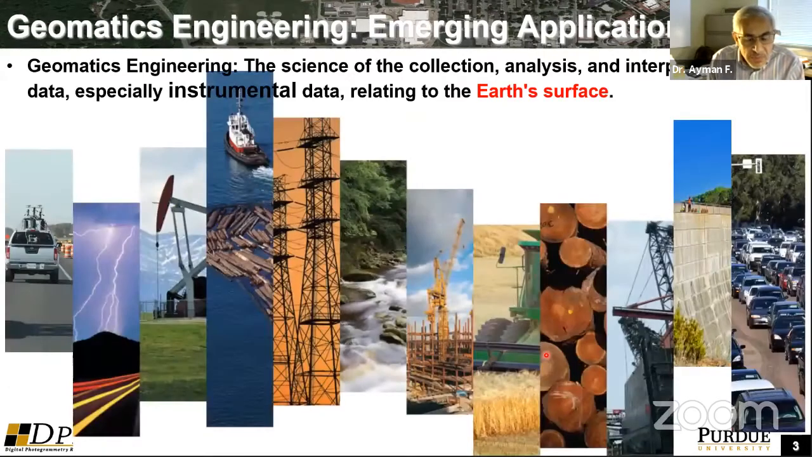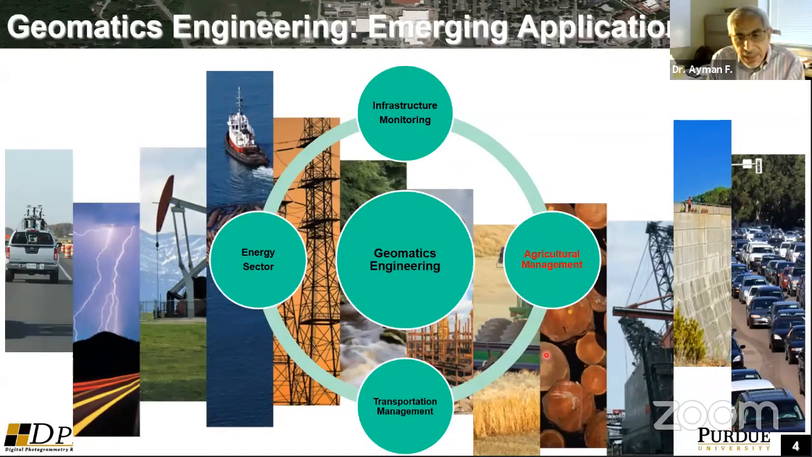Right now, with the developments, we have a wider range of applications in geomatics in several fields like environmental monitoring, resource management, infrastructure monitoring, transportation, energy, oil and gas. So we have really widespread applications of geomatics engineering. And here I'm mentioning infrastructure monitoring, energy, transportation, and in particular, I will be focusing on some of the applications in agricultural management in this talk.